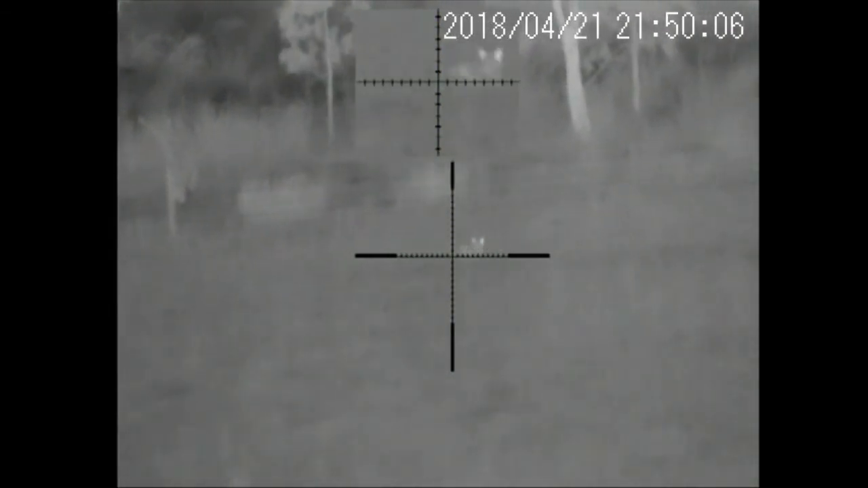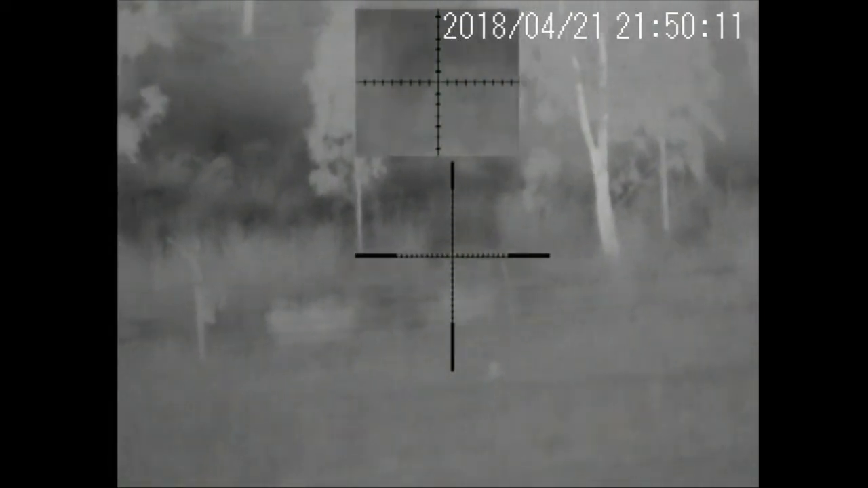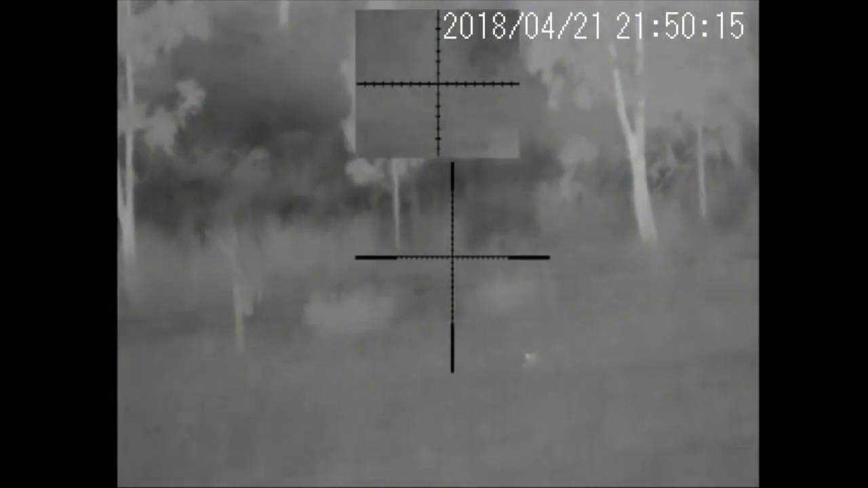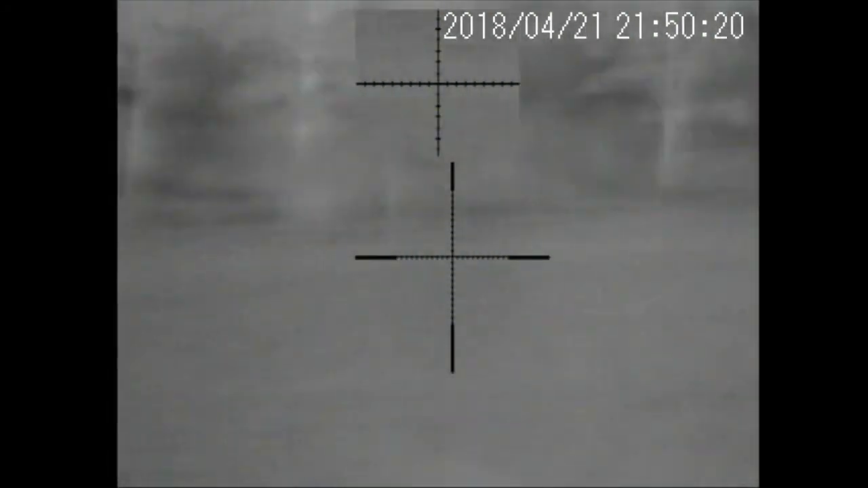But I just made sure, and that put that pair down, and that was a mating pair. It's mating season, so that's one less litter of foxes that will be a problem next summer.